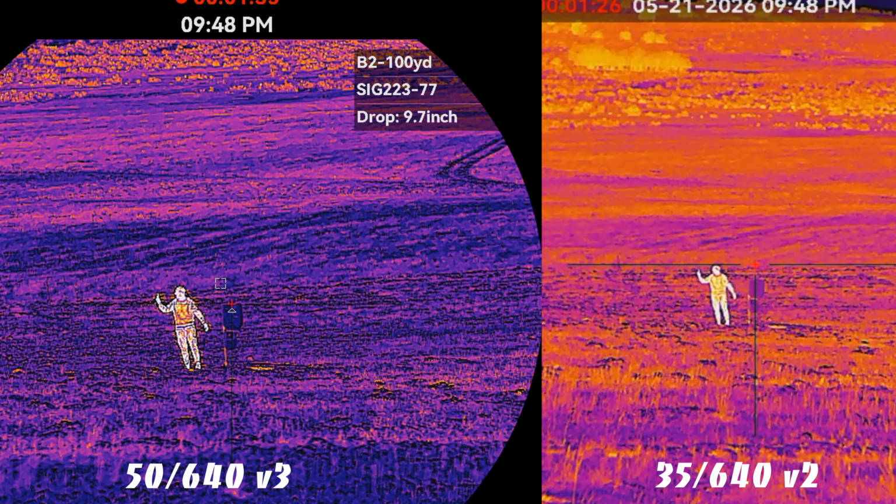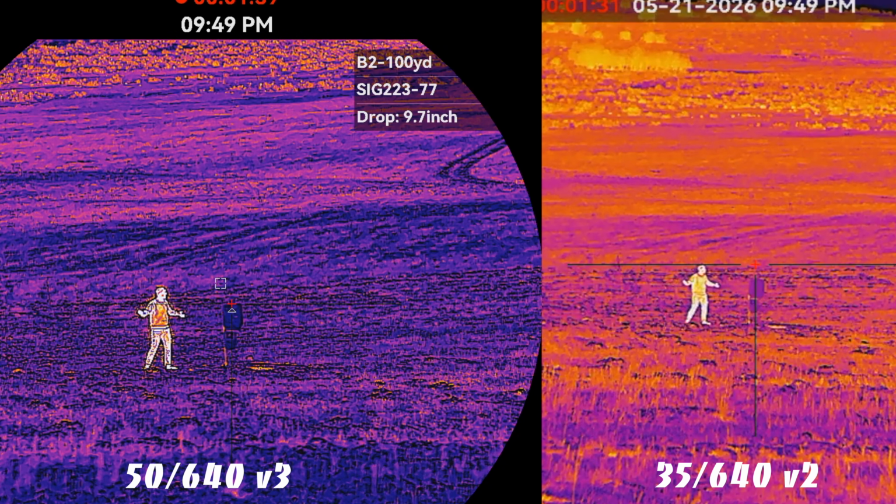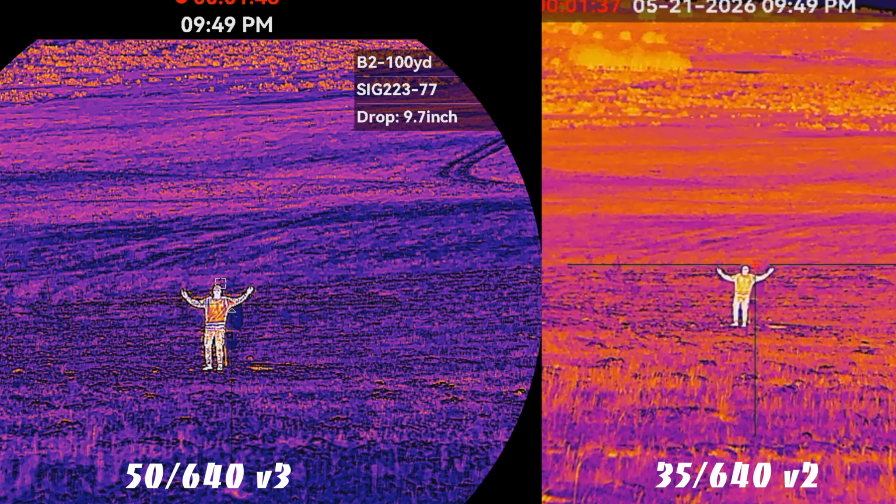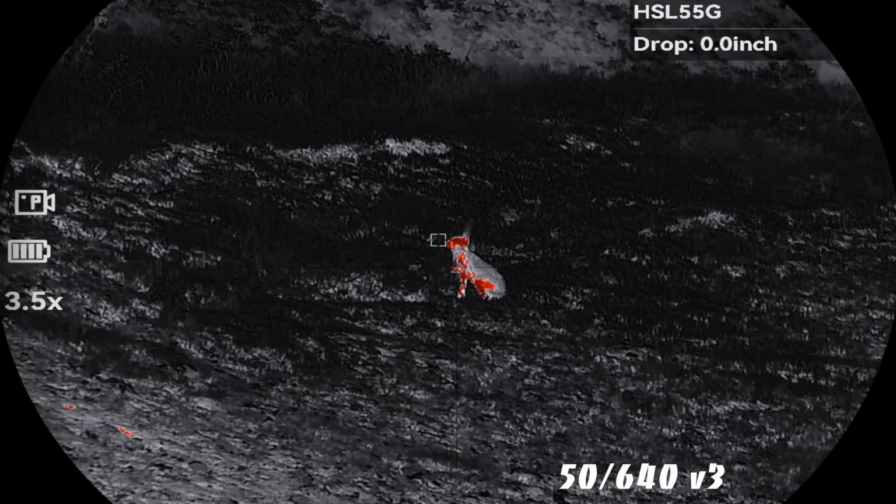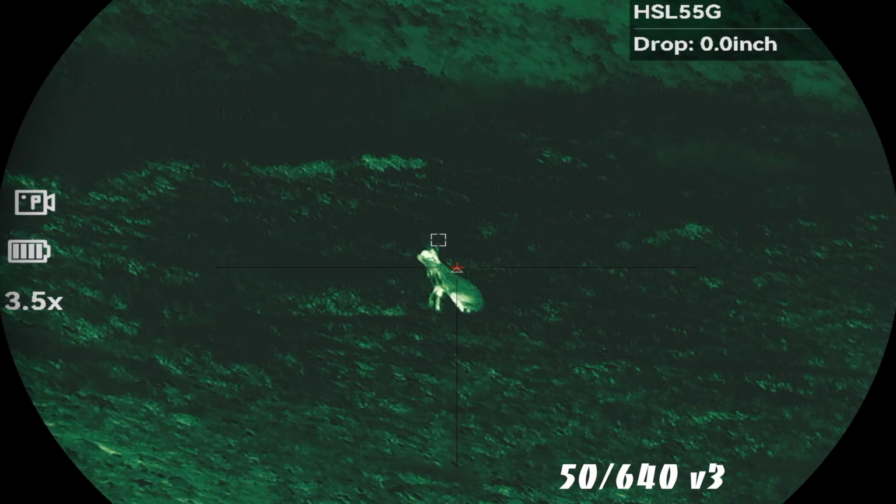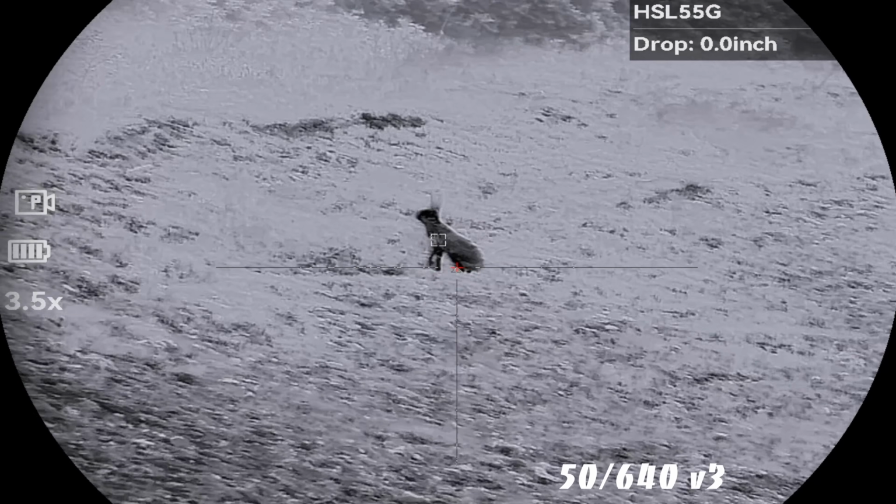On the version 3, there is no more image freeze when the sensor recalibrates due to its shutterless design. On the version 2, you occasionally would have to deal with the image freezing for a second, which was annoying, and now that's gone on the version 3. And the last big upgrade was they added 2 new red and green monochrome viewing modes, which help with eye fatigue when looking through a thermal optic in total darkness for long periods of time. And I can confirm it does help, and it is a nice added feature.